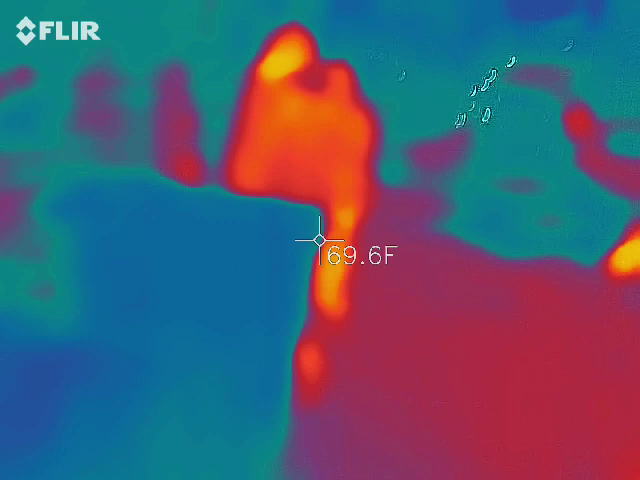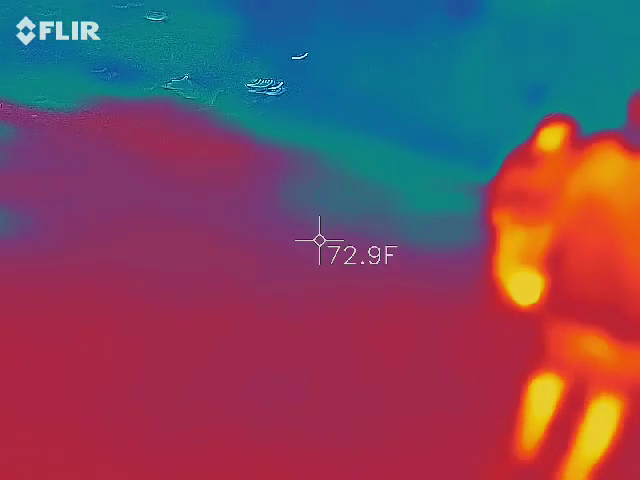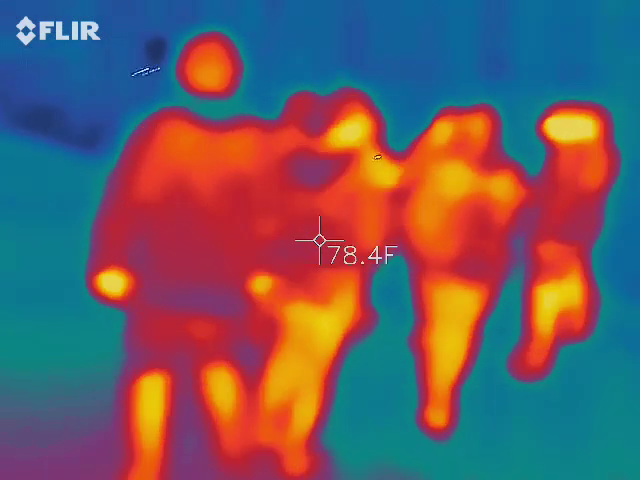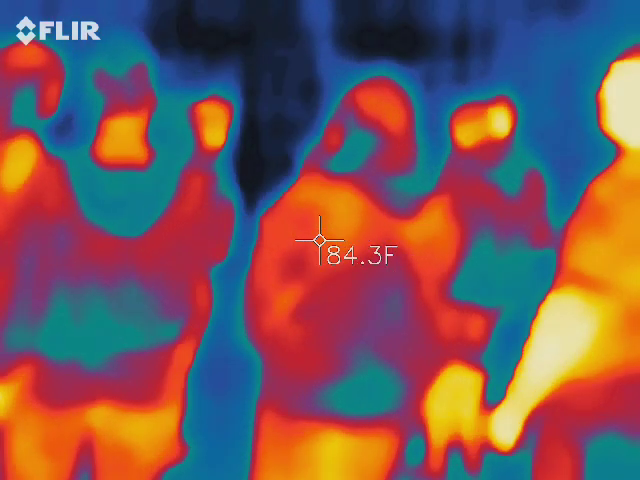Is that meter hot? Yes. That felt hot over there. This is lighting up. What's your name again? I forgot. This is lighting up. Nice. It's like a cat. Good.